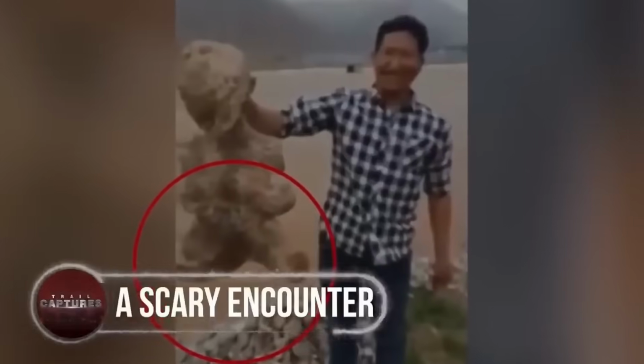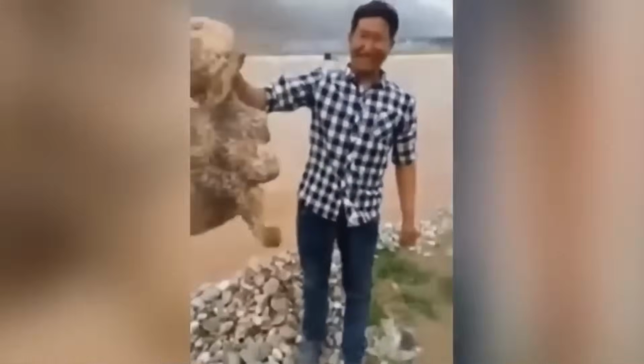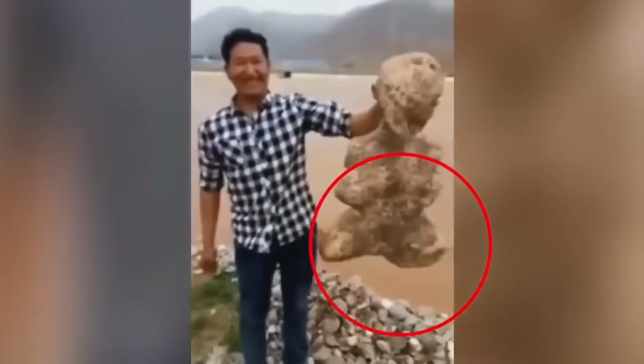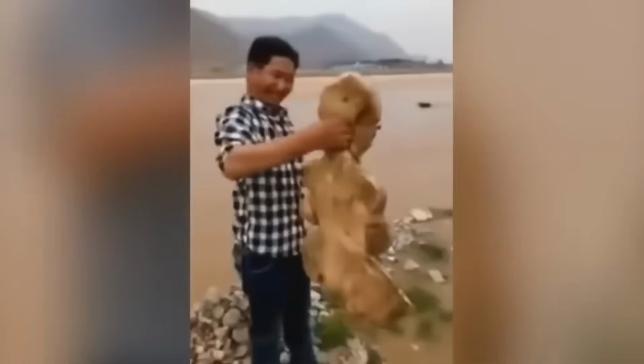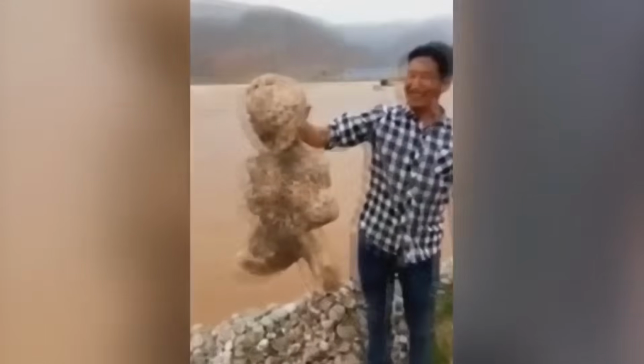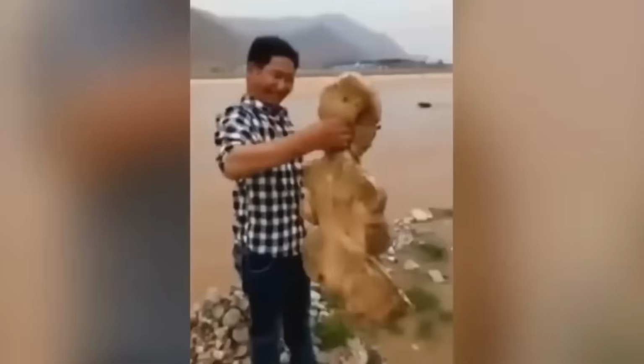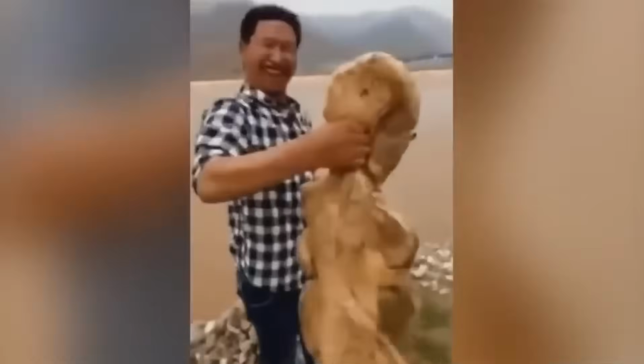A scary encounter. Somewhere on a beach in China, a man came across this strange sponge-like creature. Thinking it was dead or possibly not alive at all, he went to it and grabbed it with his bare hands. However, the creature wasn't dead at all, and that's when we saw it move its hands and legs, or whatever you want to call those, in a peculiar way. Could this be some kind of mutated starfish? Let us know what you think in the comments.